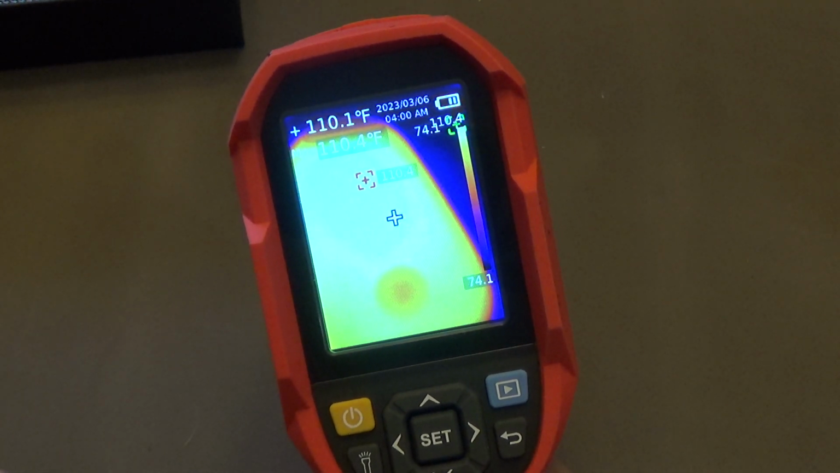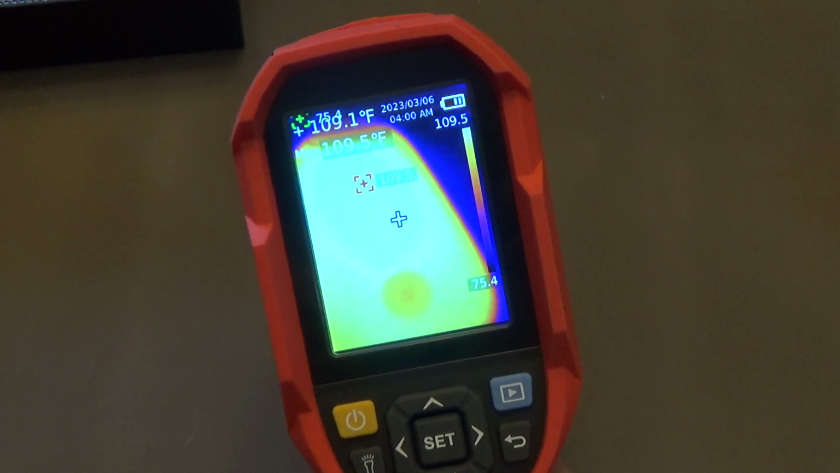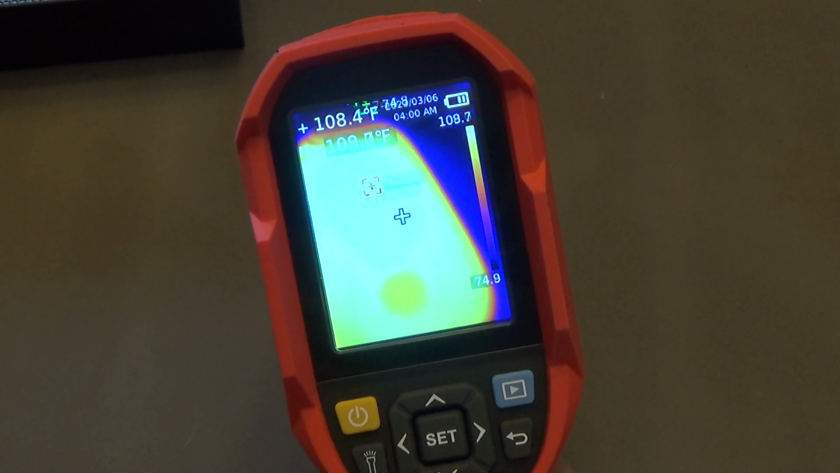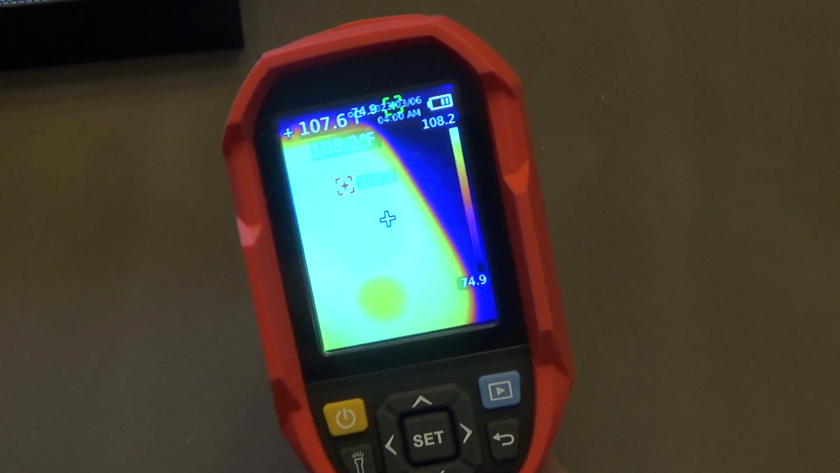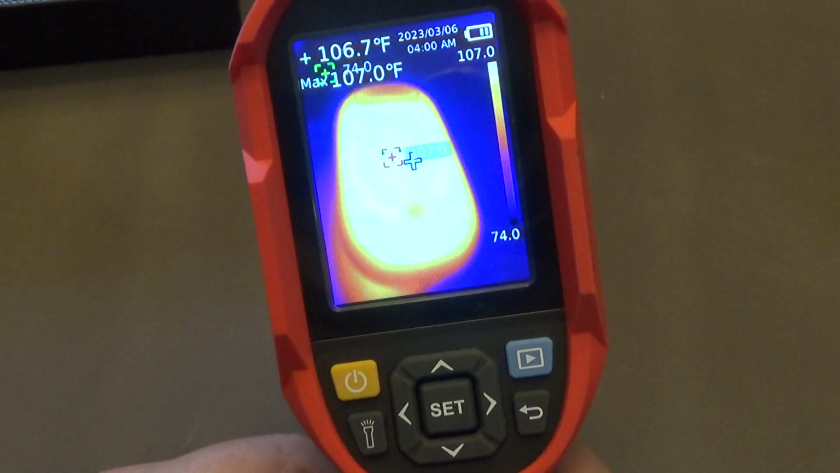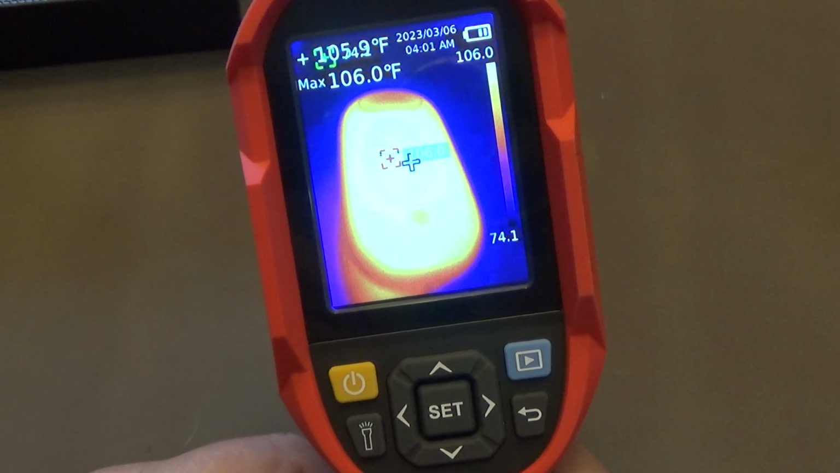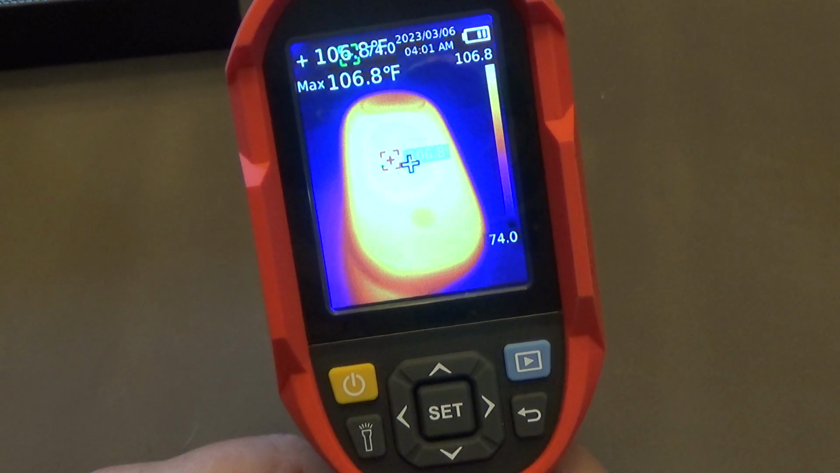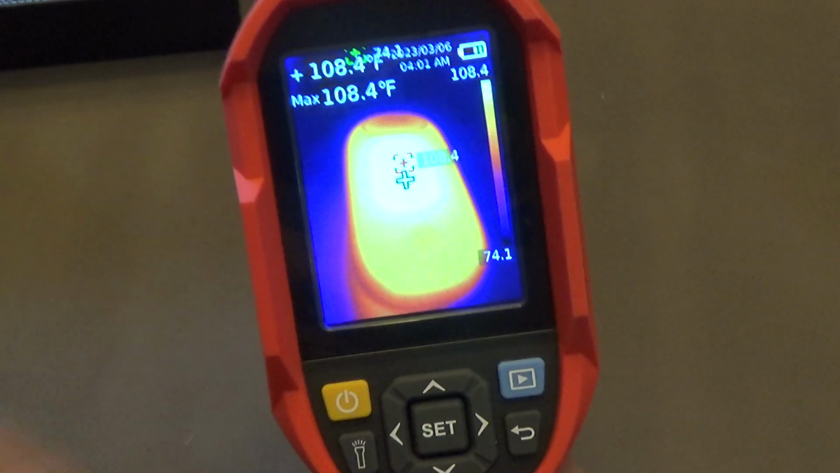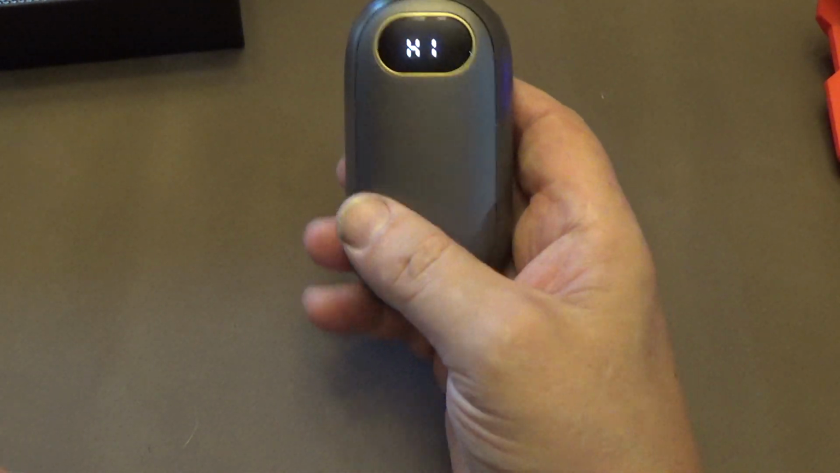So now we're down to about 110 degrees, 109. So about 106 is what it went down to on low.